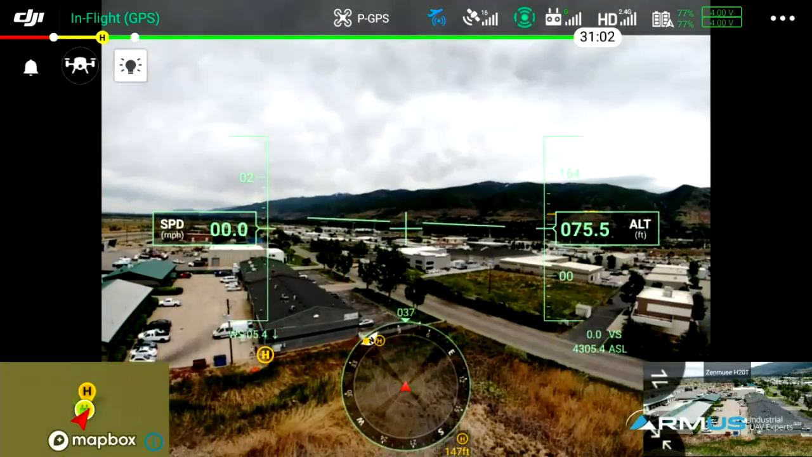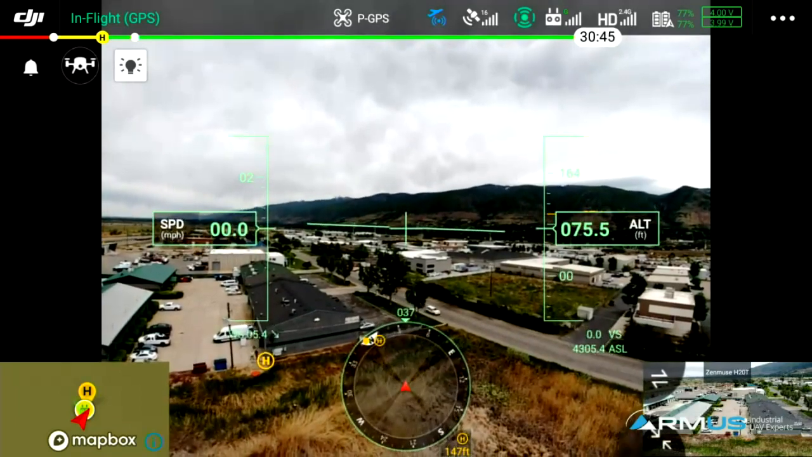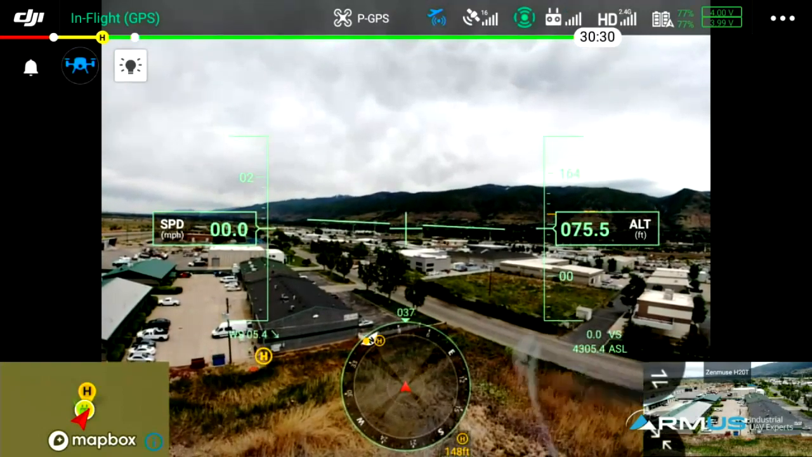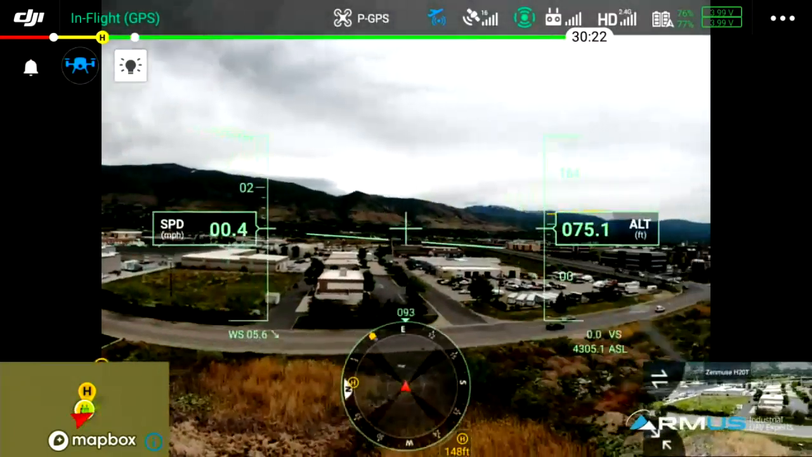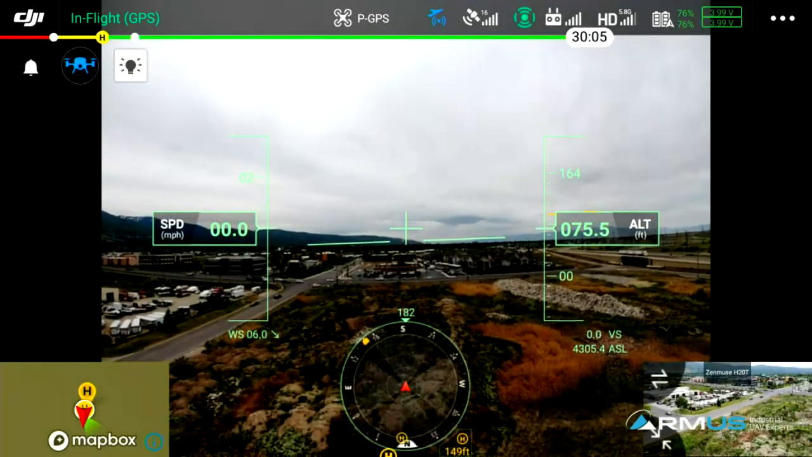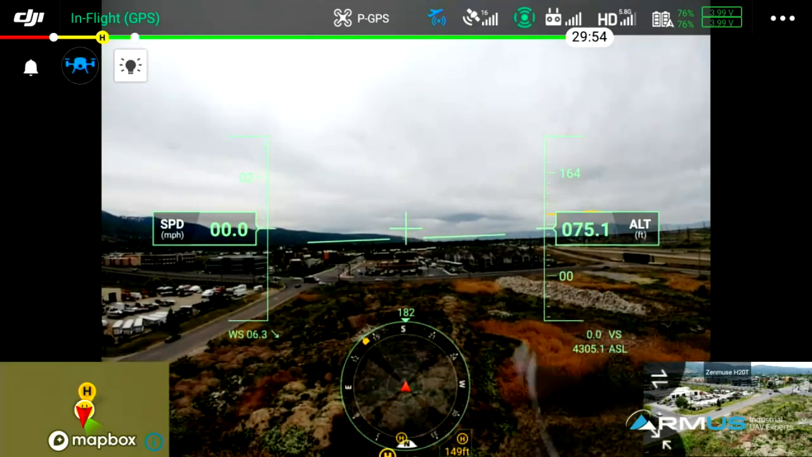I'm going to come back to my primary flight display on my FPV camera. Jake's got the same thing showing, but I'm going to hit the button right here. So now I have control of the bird. I should be able to pan it, move it, left, right, forward and back. And what it basically did is switch him to be the secondary remote operator, so he should have, once requested,